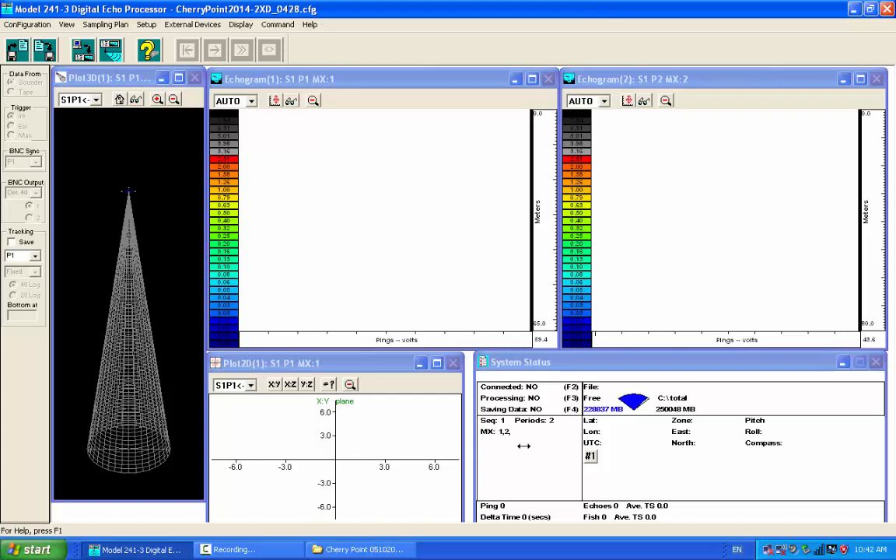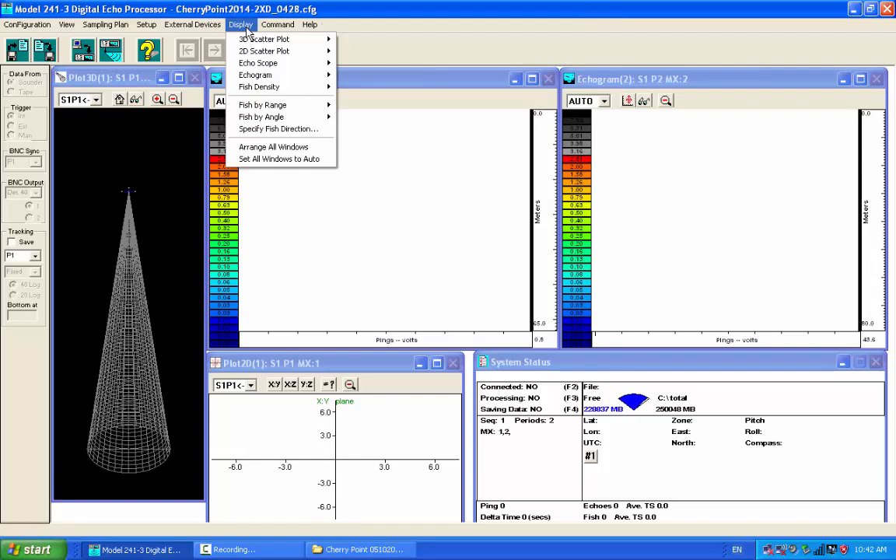Usually the displays that you have up for sure when you're collecting data are your system status window and echogram or echograms. There's a whole list of other displays that can be shown under the display menu. The 3D scatter plot is the one to the left. The 2D scatter plot is the one that's showing down on the bottom center. You can have a digital oscilloscope. Some people find some value in them. They give a little quicker response than the echograms.